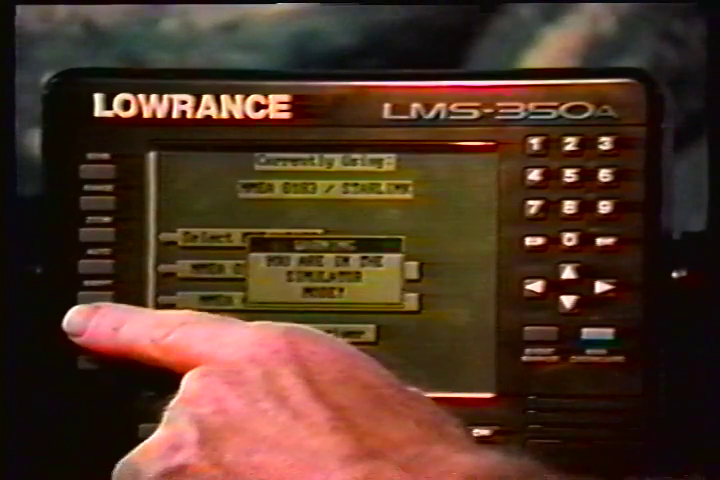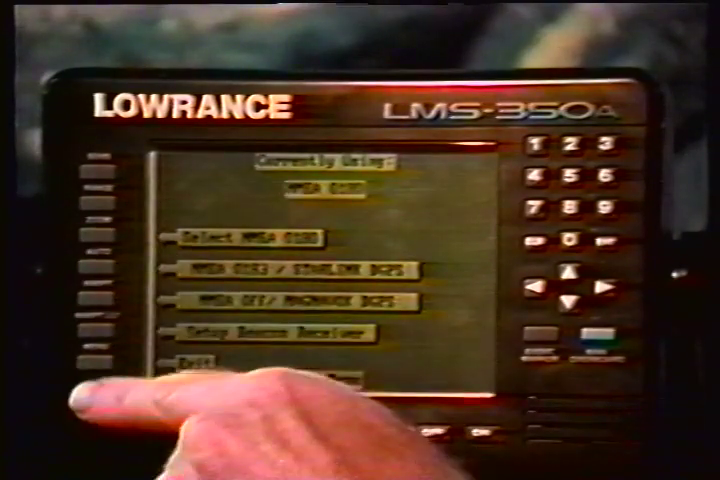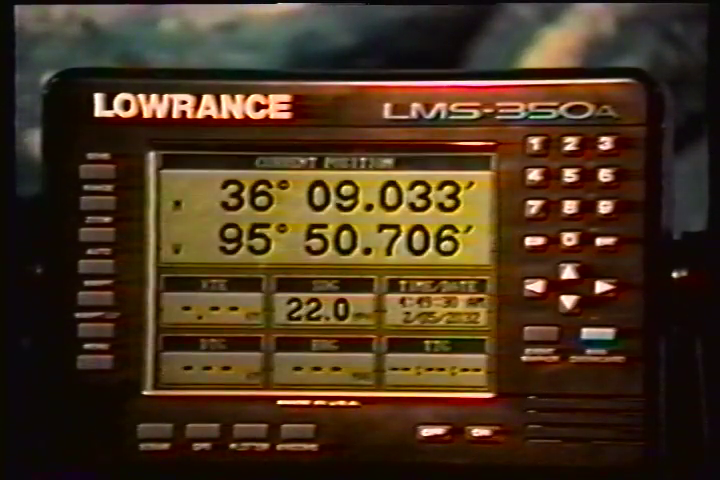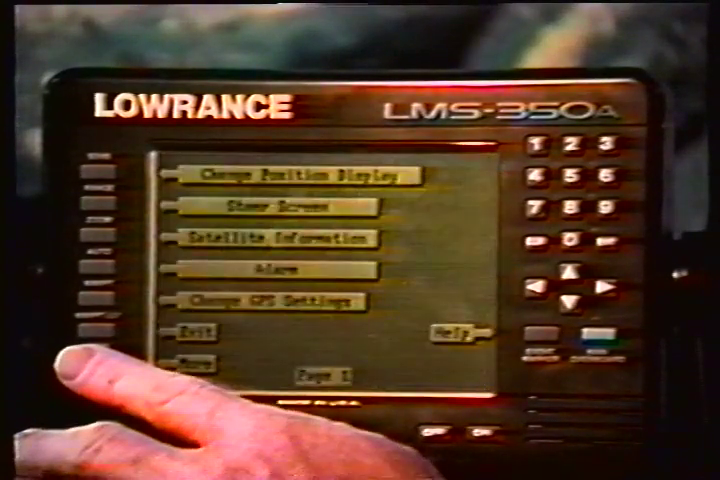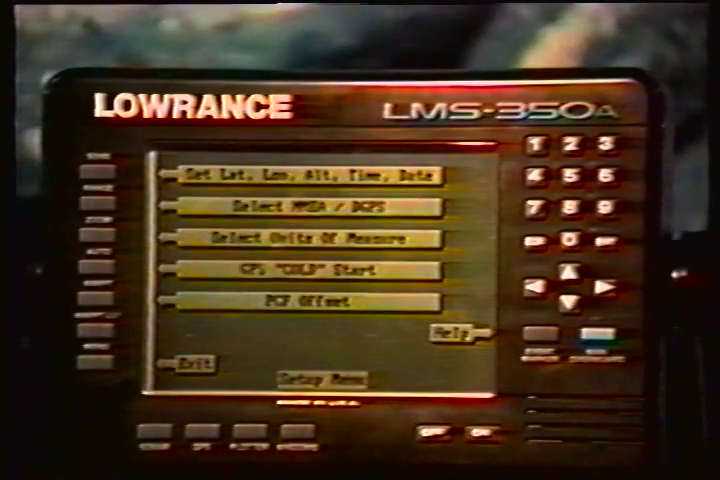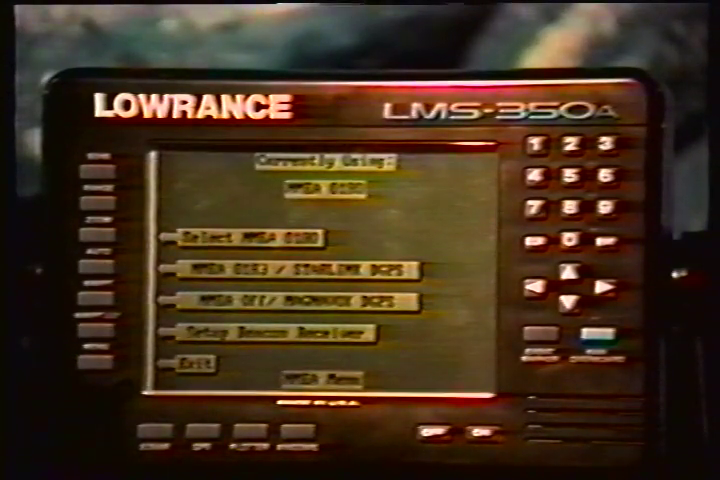Now press the Clear key. You'll have to tell the LMS-350A which beacon receiver's data to expect and set up the parameters for that data. To do this, first press the menu key. Then press the key next to the Change GPS Settings label. Now press the key next to the Select NEMA DGPS label. Press the key next to the desired beacon receiver. The beacon receiver is selected.